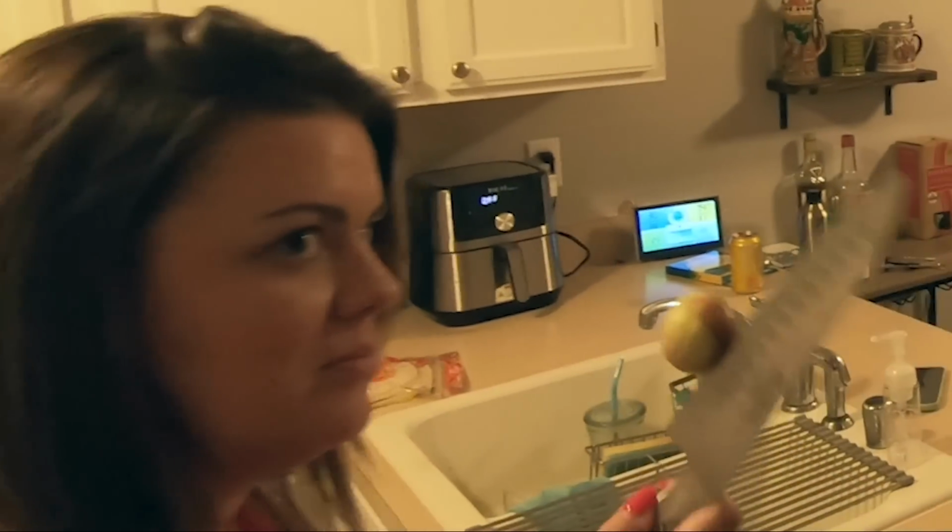All right, guys, well, as you can tell, we are back in the kitchen here. So we've got my wife right now making the sauce for our blackened fish tacos, and she's gonna briefly explain what sauce we're making for the tacos and why we're making it.